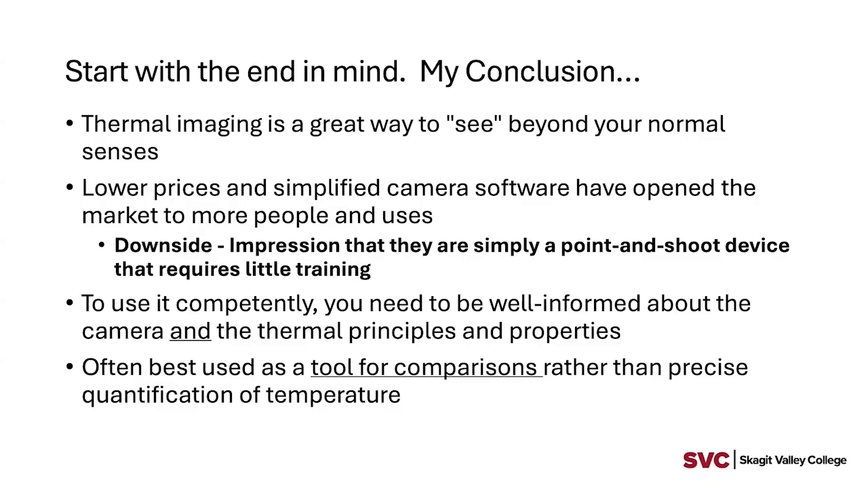You're looking for really the delta T, or the differences in temperatures. And then based on that and based on your knowledge of what you're looking at, you should then be able to draw some conclusions. But to look at a thermal image and have the difference between 90 versus 92 degrees, as just an example, the actual quantification of temperature is less important than how we use it as a comparative tool.